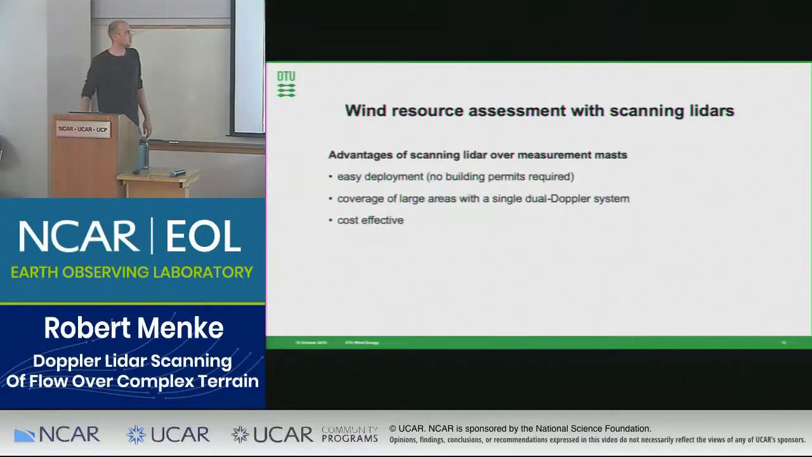I quickly want to repeat why we think it's a good idea to use scanning lidars. I already mentioned that they're easier to deploy. Also, if we combine and synchronize 2 scanning lidars, we can cover very large areas, which is especially important in complex terrain, as the spatial variability is much higher than in flat terrain.